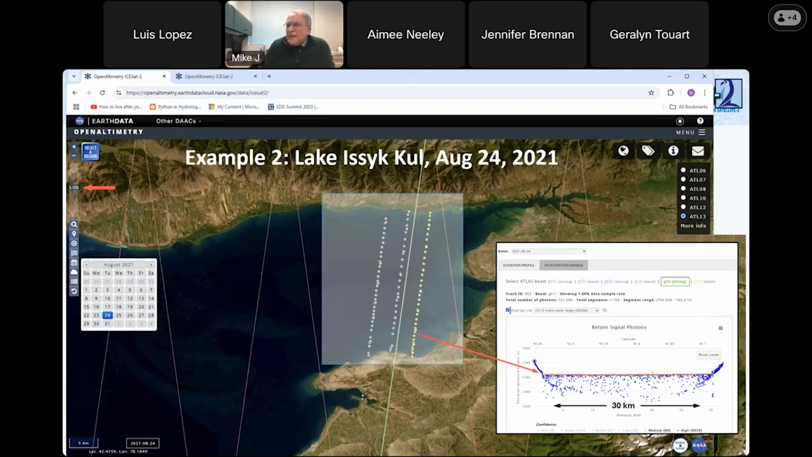We had this crossing on August 24th, 2021. What I'm showing here is what the product looks like in 3 dimensions. These 3 sets of little circles represent our estimation of the short segment at that portion of the lake.